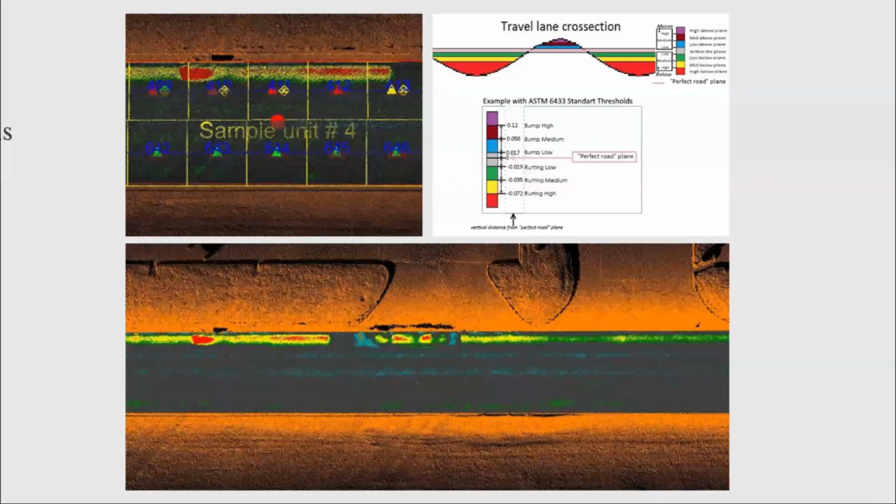And so it's really changing the way that we approach roadway condition analysis, because we're graduating from just someone's opinion. We call it a windshield survey.